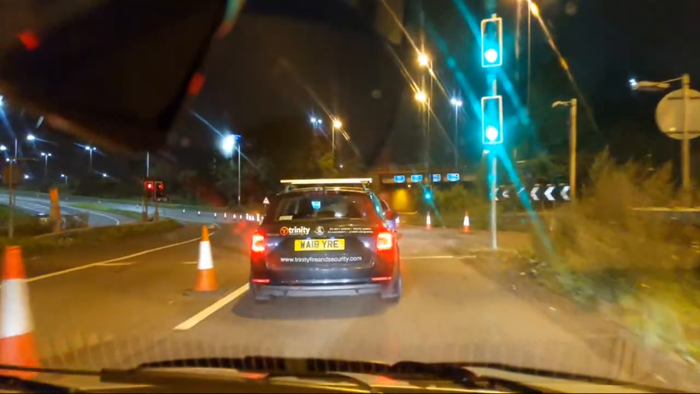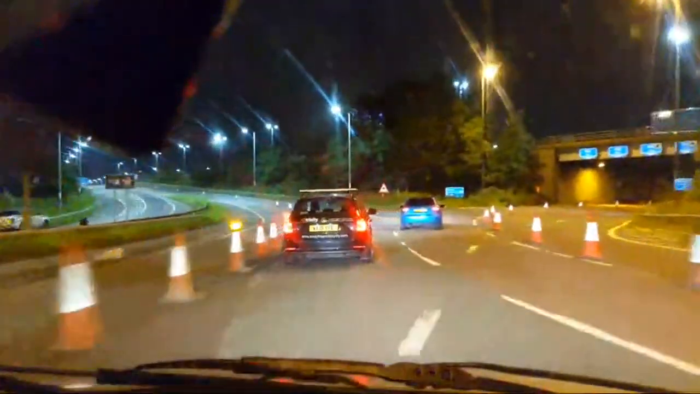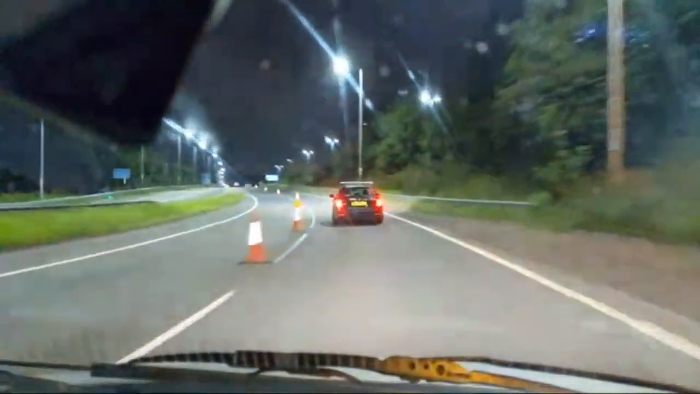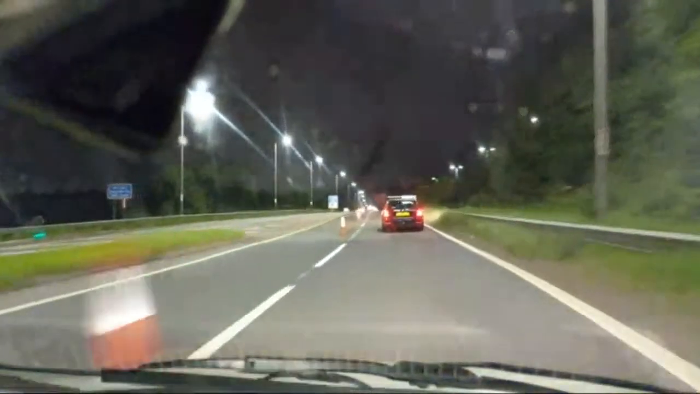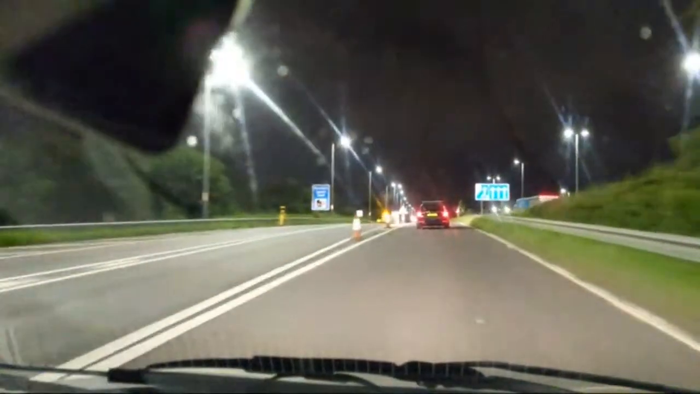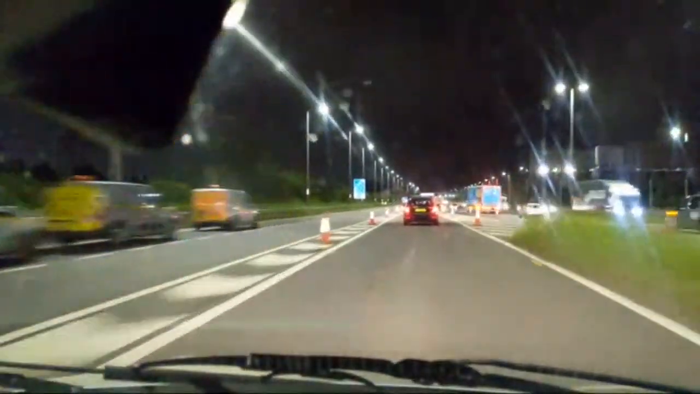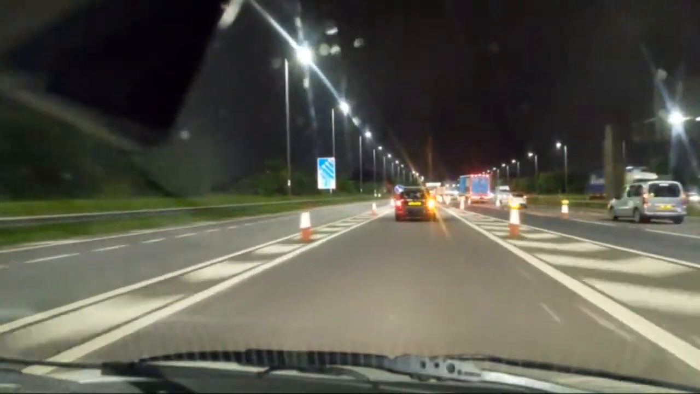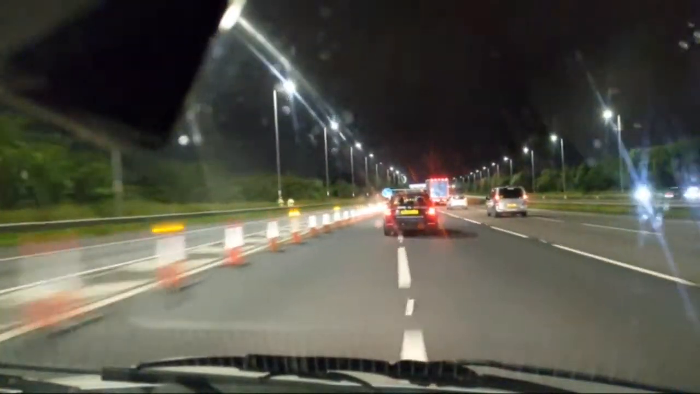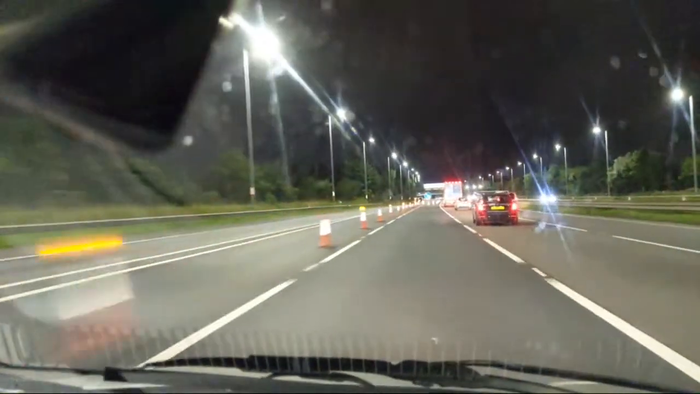Now the bad news is the car in front is a very slow car. The good news is it's buggered off that way. The car in front is a very fast car. So we're up to 45, 50. Oh, got a lorry. Can I get ahead of the lorry? Yeah.